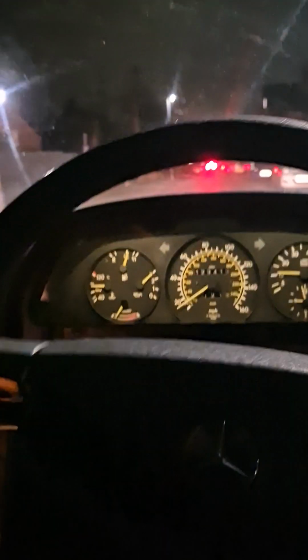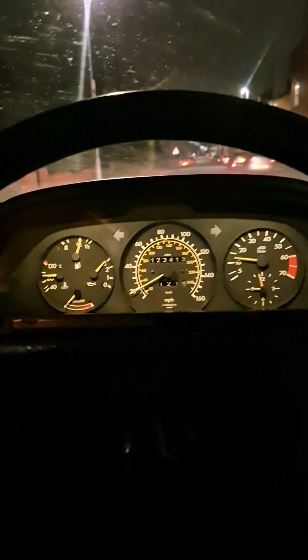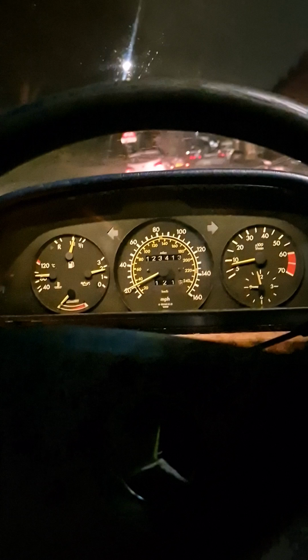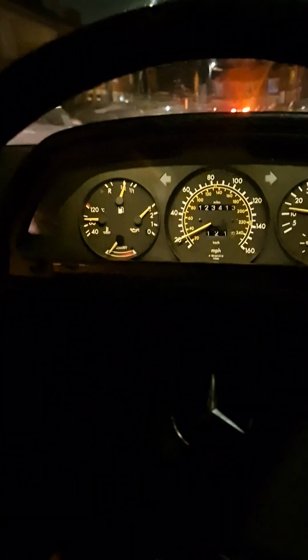The nice thing about Mercedes-Benzes is that they've got an incredibly tight turning circle. It makes for really good maneuvering in tight, cramped, congested little urban spaces. So, this thing turns on a dime, considering it's 5 meters long. It's actually incredible how you can swing it around. Yeah, it's very good for that.